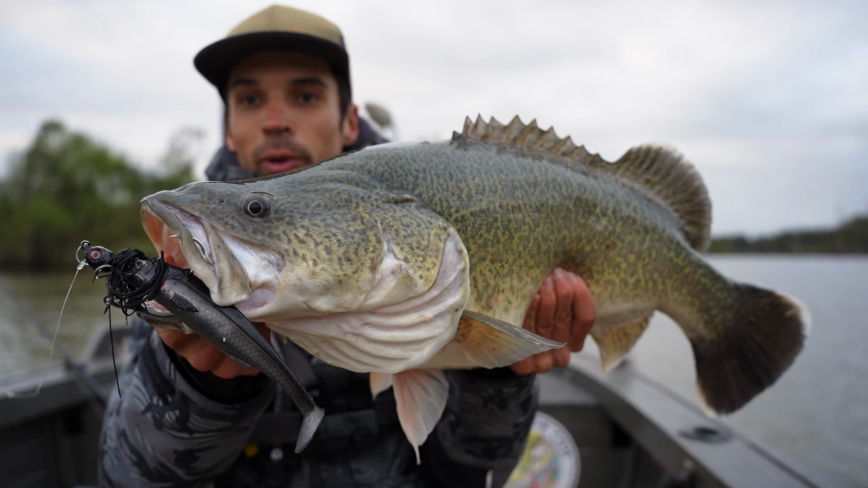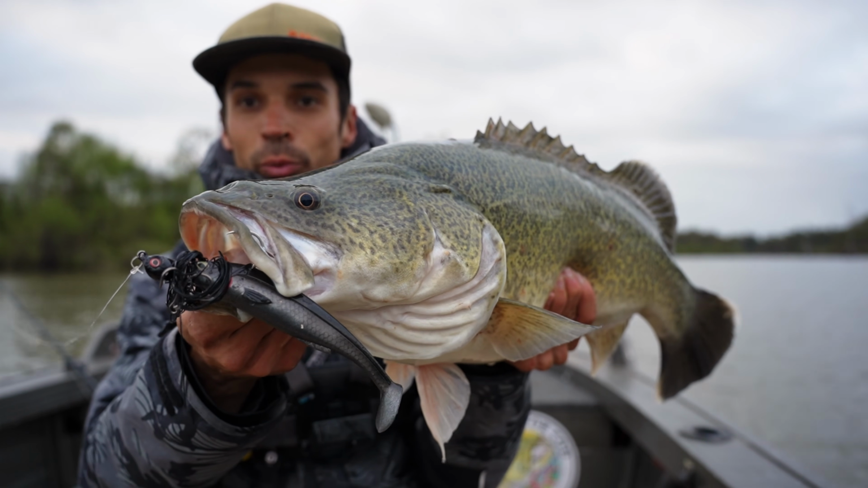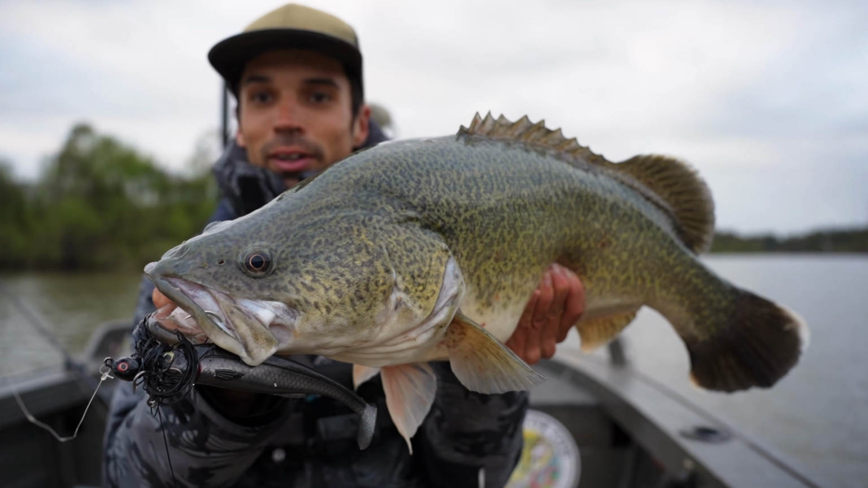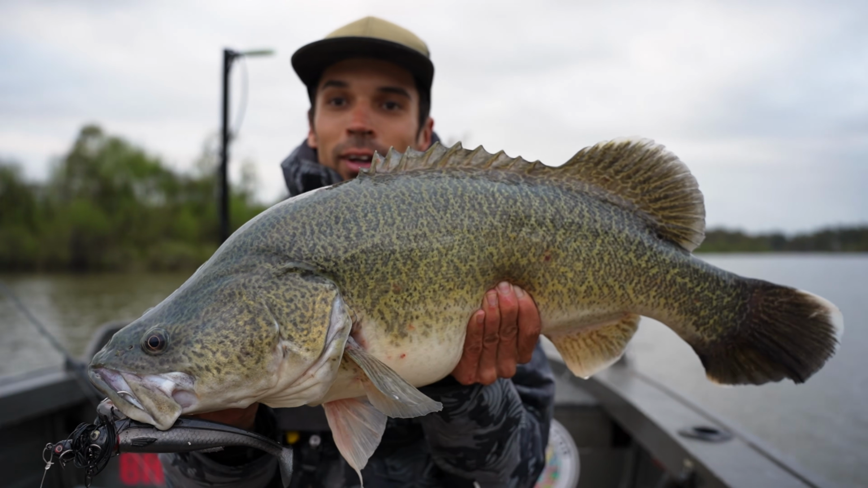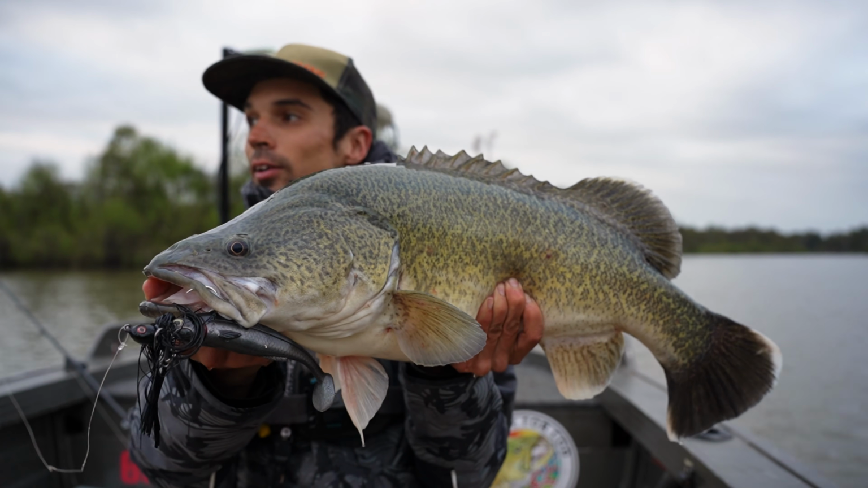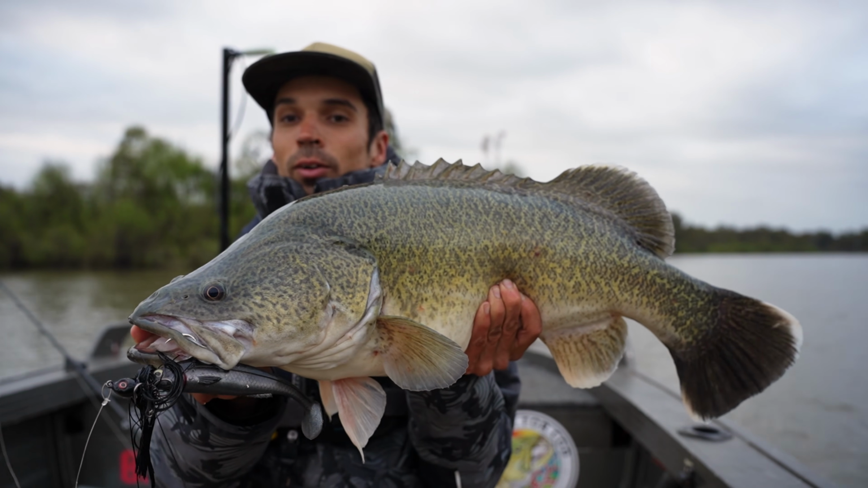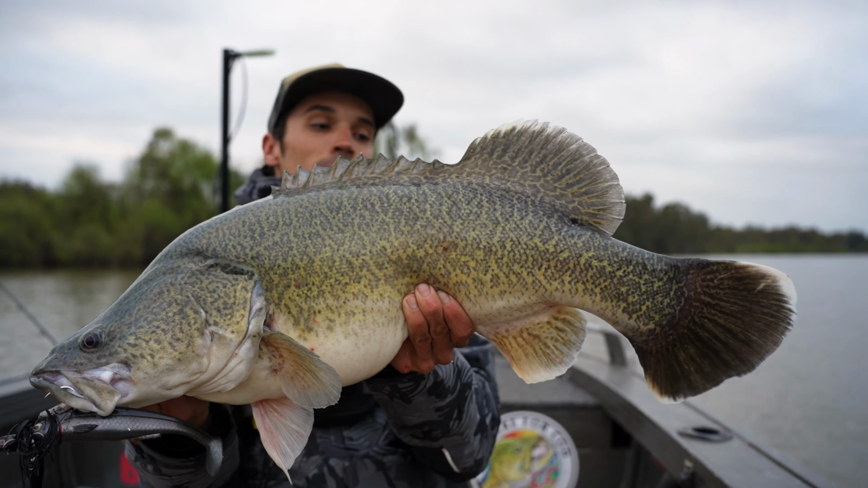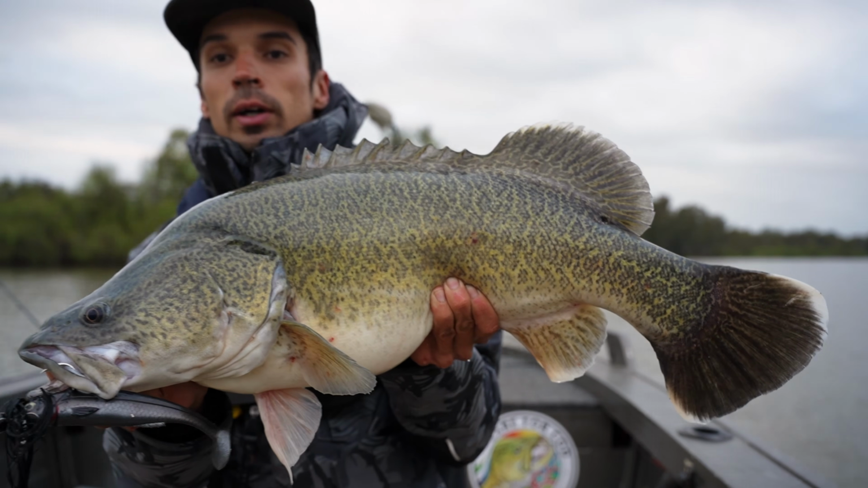Alright, that one was pretty cool. Just burnt the swim jig past him a little bit and watched him just shoot up. Knew he was coming for it. Absolutely nailed it. Plenty of these smaller fish around, but it's good fun and good honing of the skills on the screen, that's for sure. But he's still a beautiful fish. He'd be 75 centimeters or something.